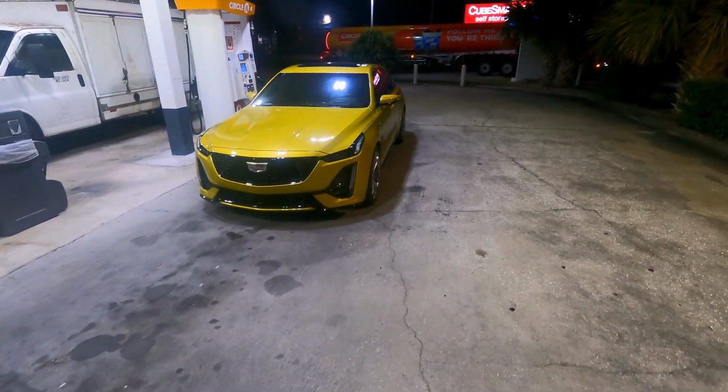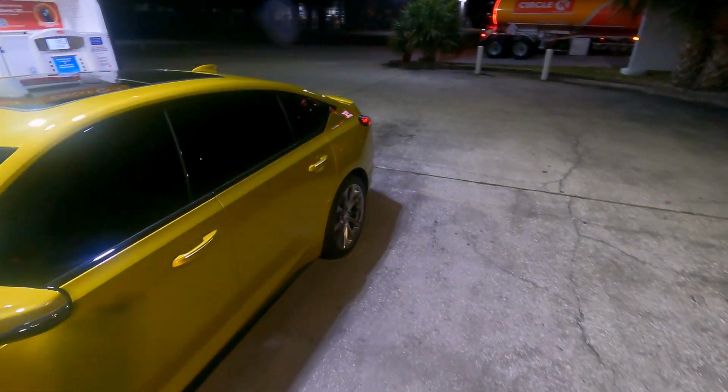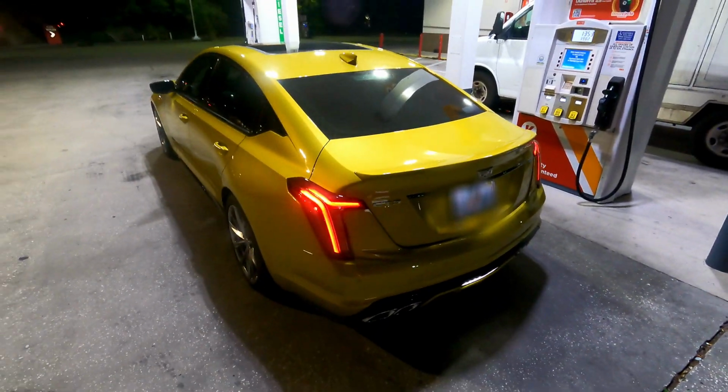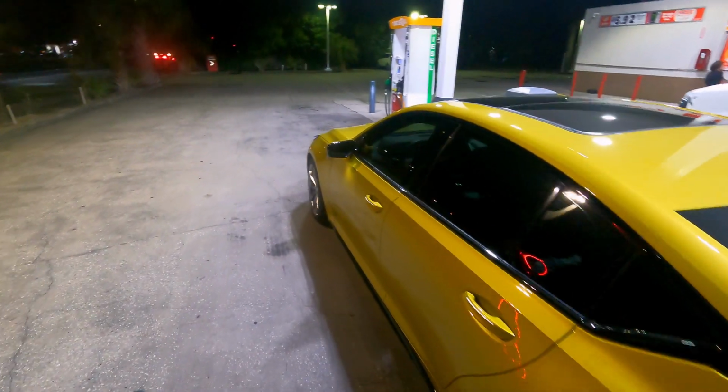Ladies and gentlemen, here we are. We have the Cadillac CT5V. If you haven't seen my last video, make sure you go ahead and check it out. I've had this car for about two to three months and it's been absolutely amazing. I really like the color. I love the style. I love the way it drives.